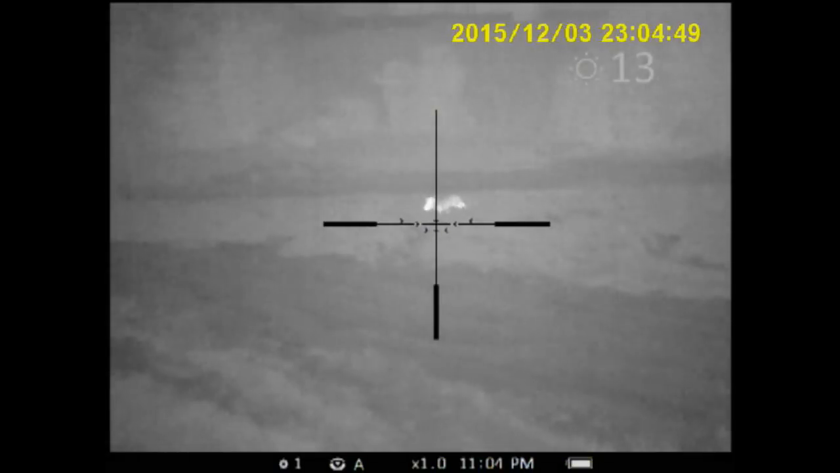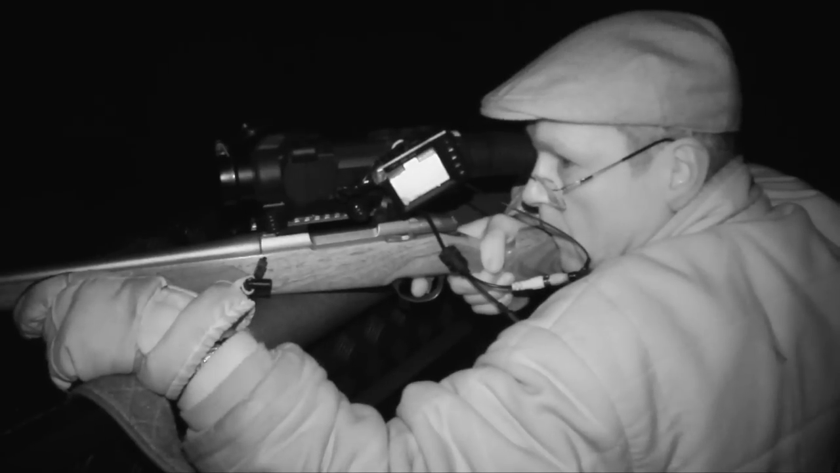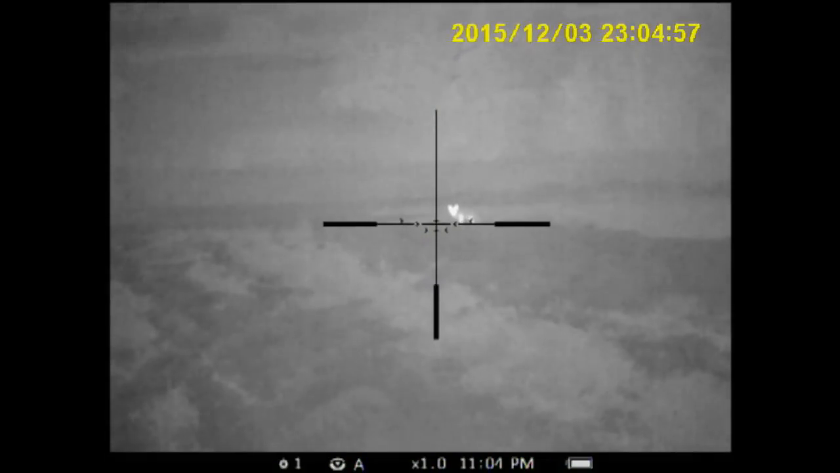With a fox spotted and successfully identified, Nigel switches to his rifle with Apex thermal imager mounted. Everything is in place for a shot, but the fox just won't stay still, so a quick bark is required to get its attention.